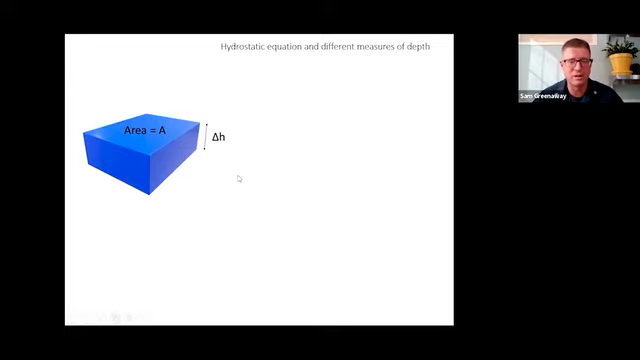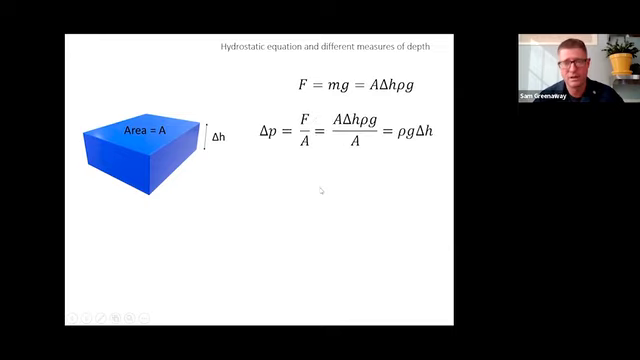So if you imagine a chunk of seawater of area A and height delta H, the force of that thing in a gravity field is just the volume of it times the gravity times the density. If we look at a little differential chunk of pressure between the top and the bottom of that thing, the area drops out, and it's just density, gravity, and the change in height. We can reorganize this to put the density pieces, which have to do with pressure, on one side of the equation, and the gravity pieces on the right, which has to do with location.